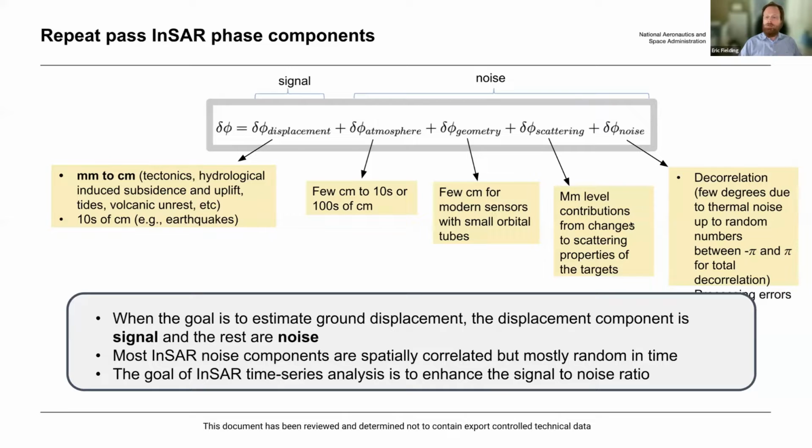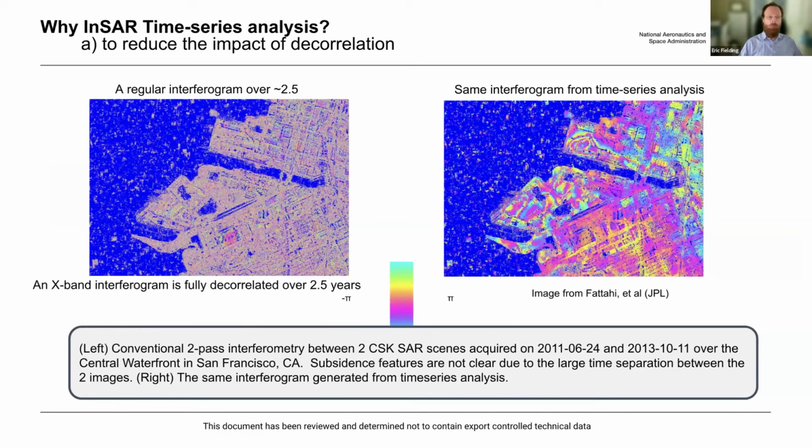The changes in scattering properties in the targets are another thing that's usually on the millimeter level, but it can be an additional effect. And then there's the noise, which can cause a loss of coherence, usually called decorrelation, especially when we're using short radar wavelengths.